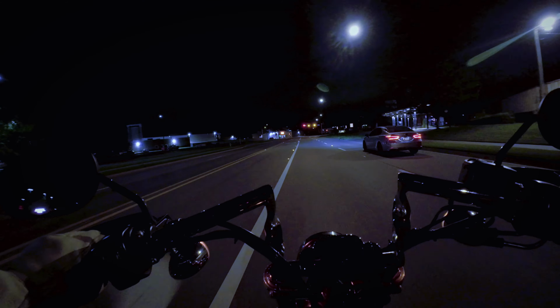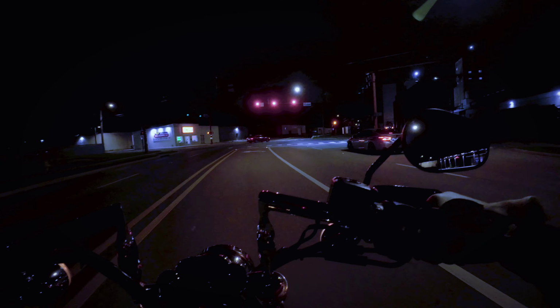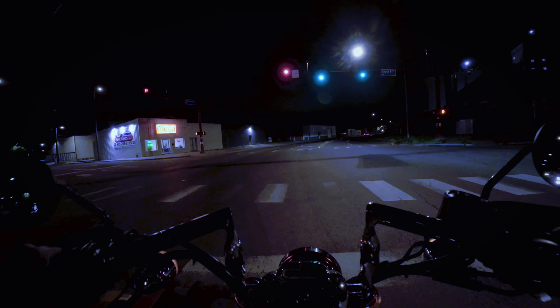Ever notice riding at night just feels different? Not even just the road. Something about it messes with your head a little. I don't know what it is exactly, but during the day, everything's loud. Cars everywhere, people everywhere.